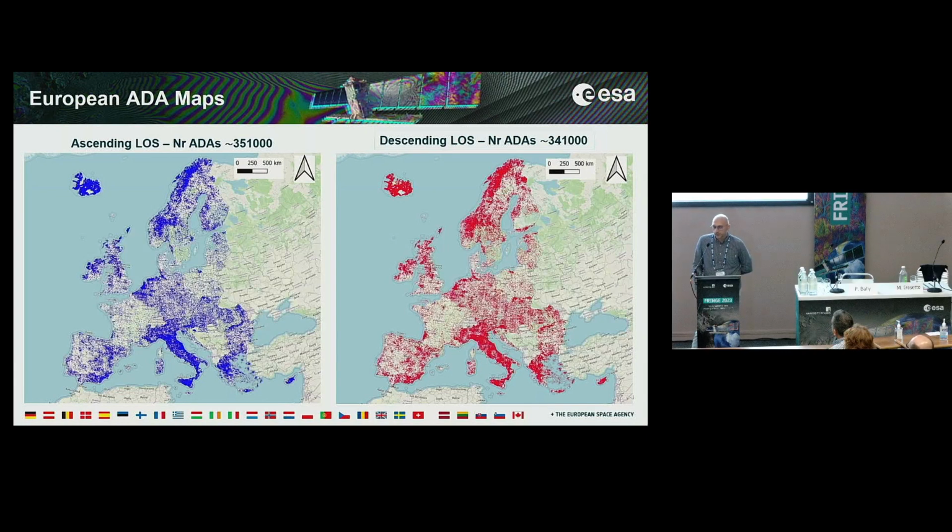The number of polygons is quite consistent between the two orbits. So we have 340,000 for descending and 350,000 for the ascending line of sight.